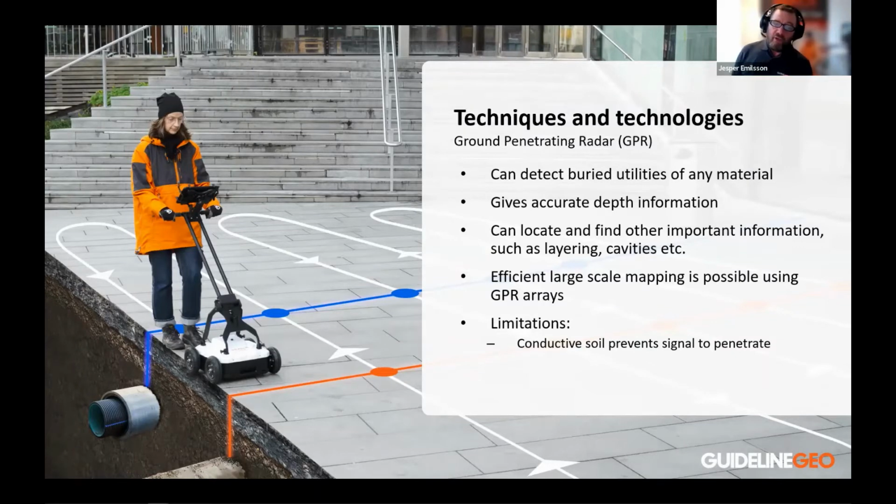As I said, the ground penetrating radar is the field that we are in, and there are a lot of advantages with ground penetrating radar. It can detect buried utilities of any material. It doesn't matter if it's plastic, PVC, ceramics. It can detect different types of material. It doesn't need to be metal. It gives accurate depth information, give or take, but it gives depth information that is also important for these types of investigations. It can also detect other things of interest, like layering, cavities. There's a growing interest in mapping larger areas.